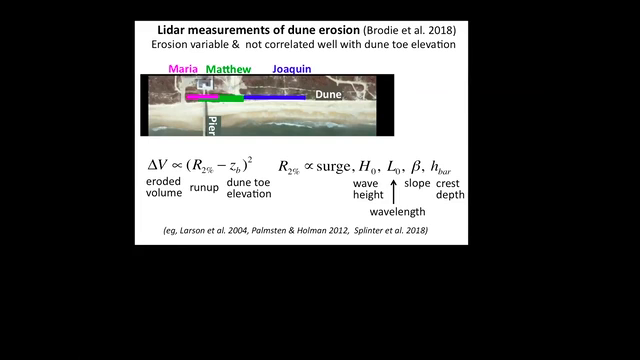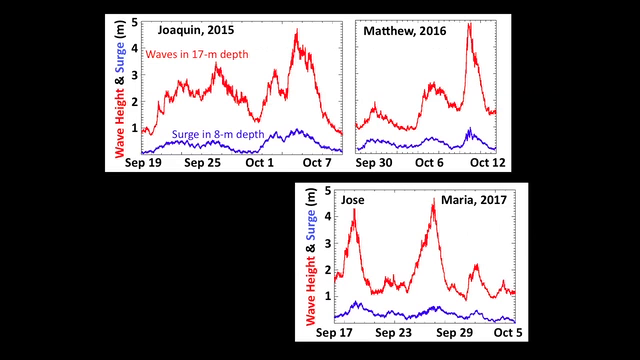So looking further at that 2% run-up, the parameterization suggests it might depend upon the offshore wave conditions, the wave height or the wave length. So the next thing we looked at, also the storm surge, is what's shown here. Wave heights are in red, storm surge is in blue. The panel on the upper left is for Hurricane Joaquin in 2015: the maximum wave heights were about 5 meters, and the maximum storm surge was about 1 meter. Matthew, in the upper right, had maximum wave heights of about 5 meters and maximum storm surge of about 1 meter.